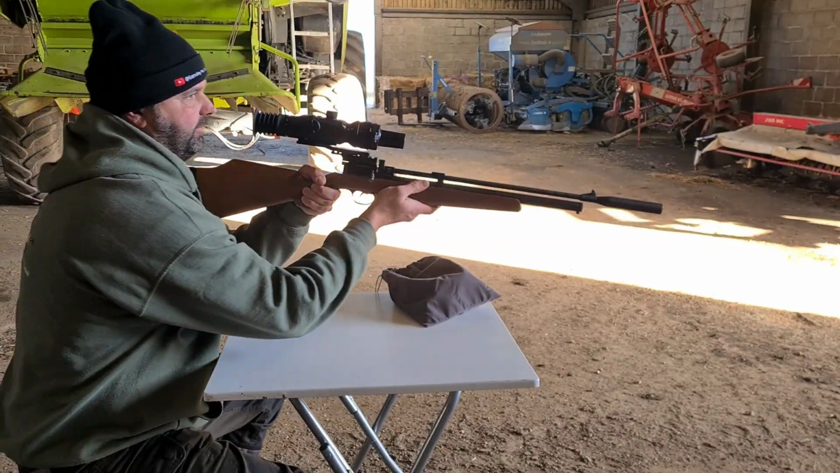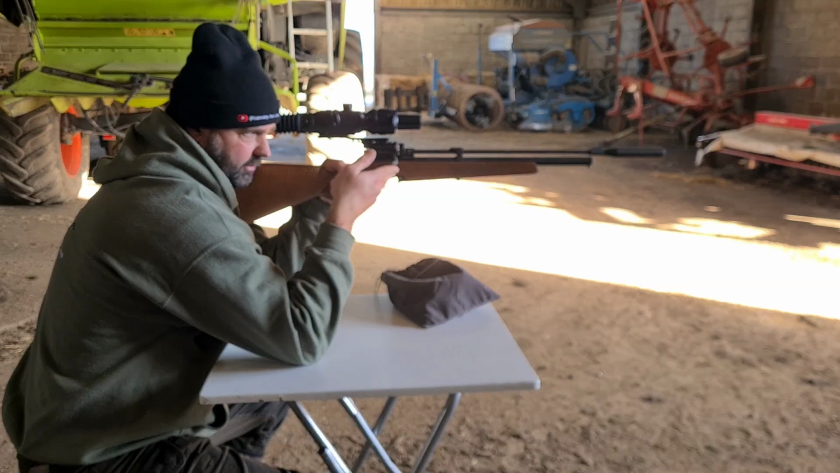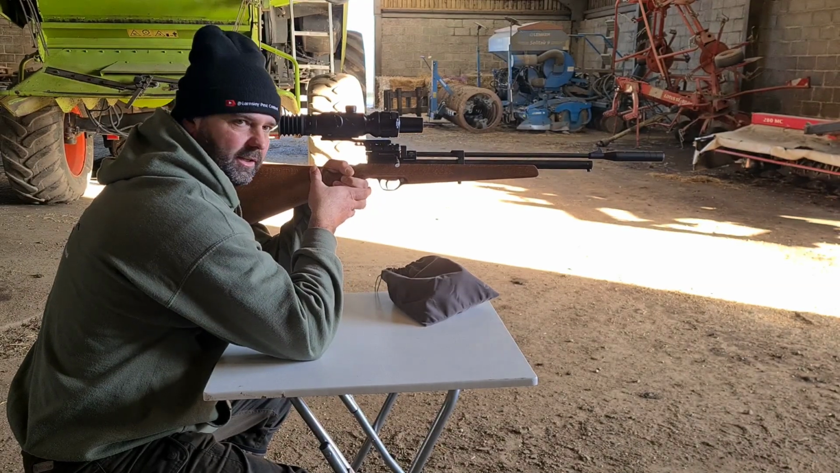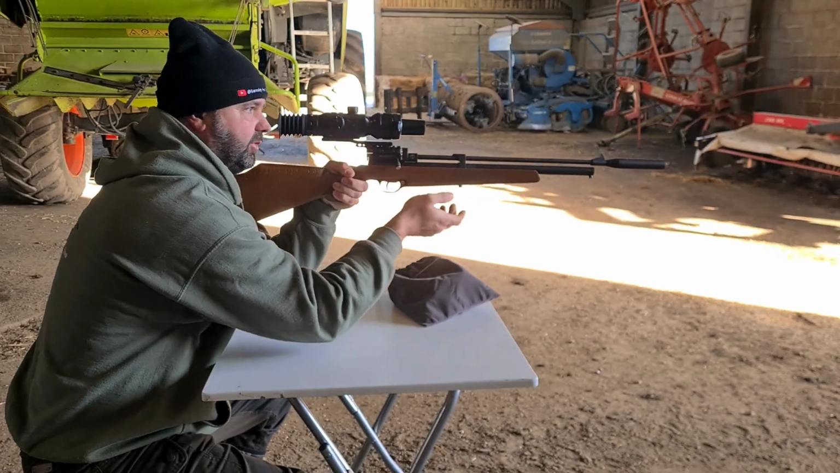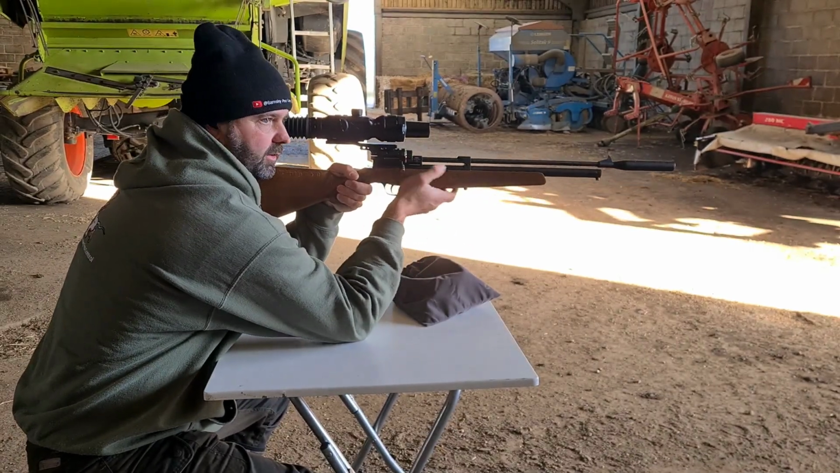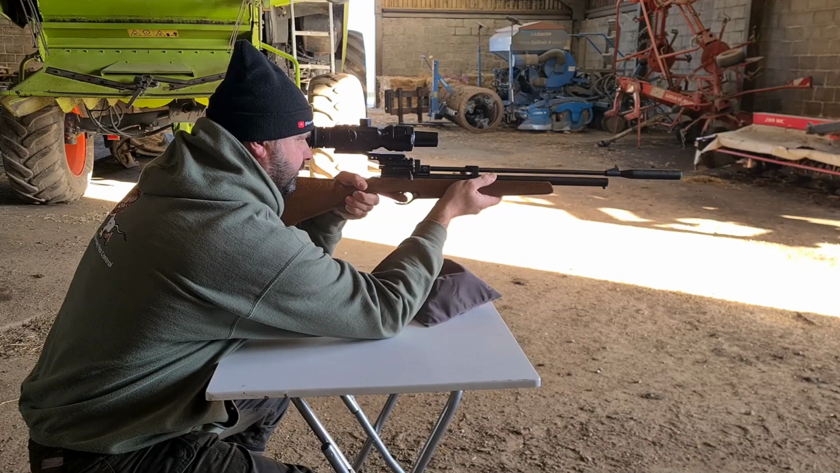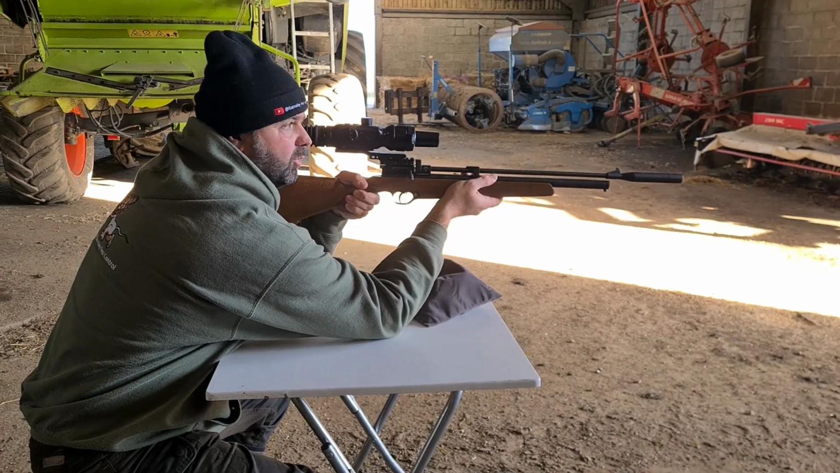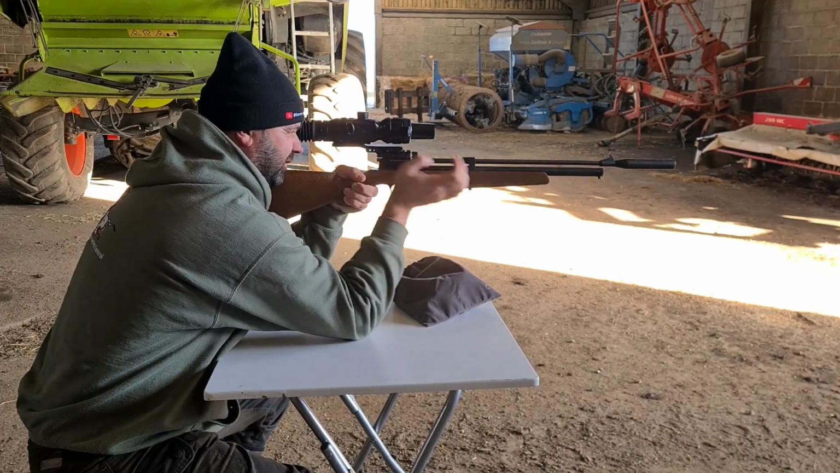But we've got a slight right to left wind. Like I'm saying, I'm shooting from in here where there's no wind, across there where there's a left to right wind, so hopefully we'll see how good it is. And the point of aim's also moved up slightly as well, which shows that the ballistic calculator is actually working.